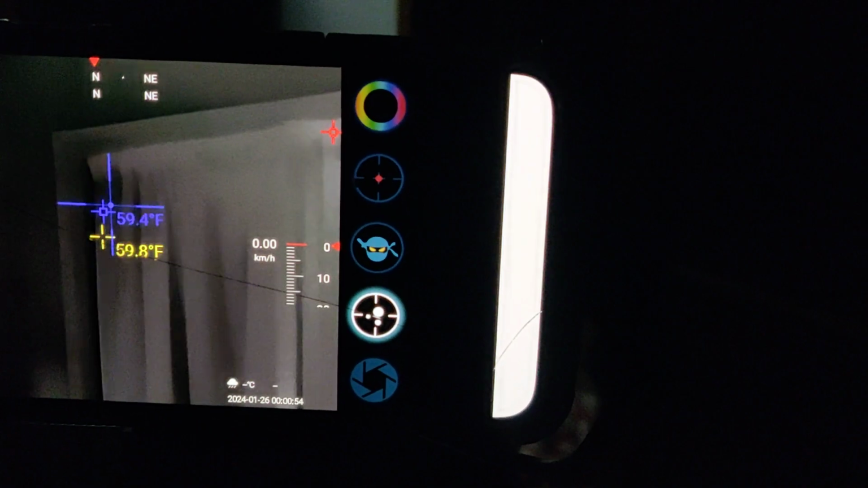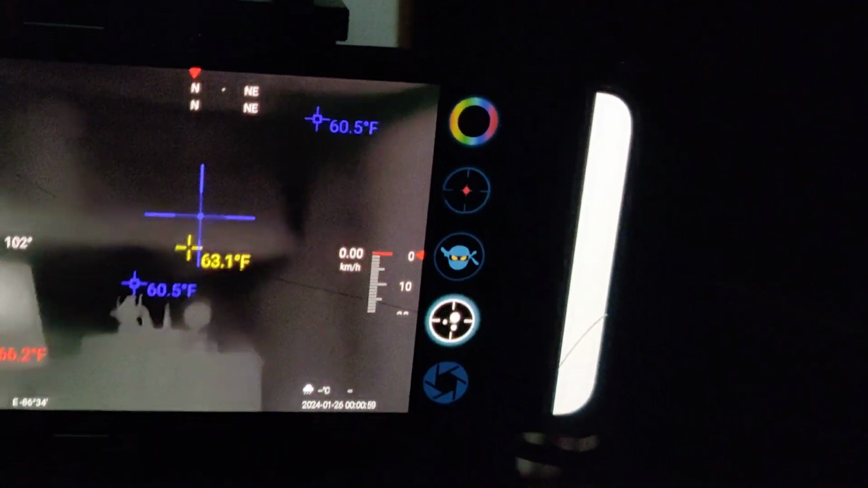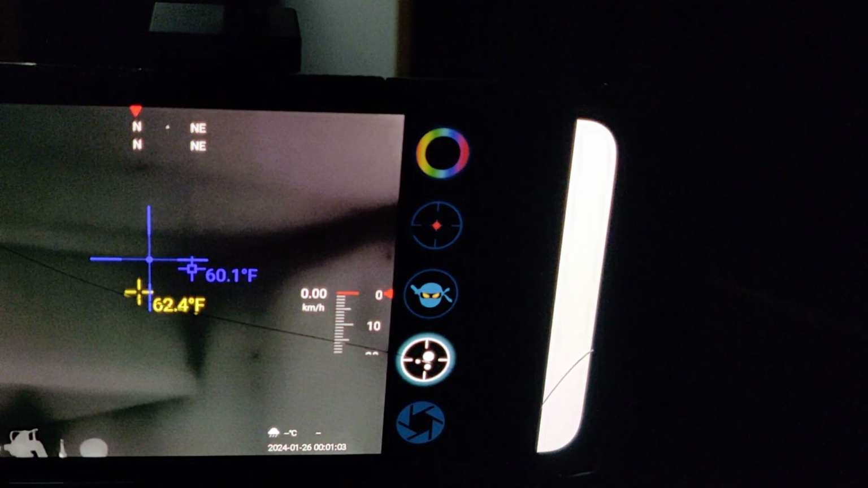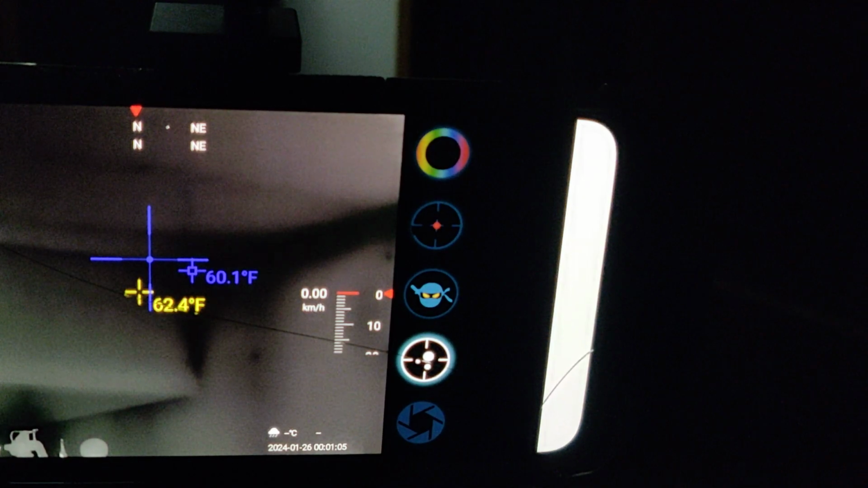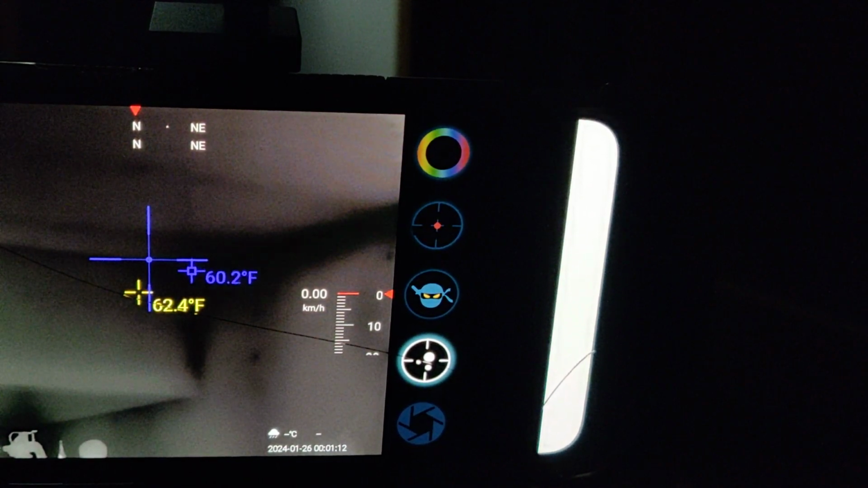So, and you could see the wall's cold. I'm losing energy up there in that corner. You can see it's up there in the corner at 61 degrees. And this side of the house always faces the wind.